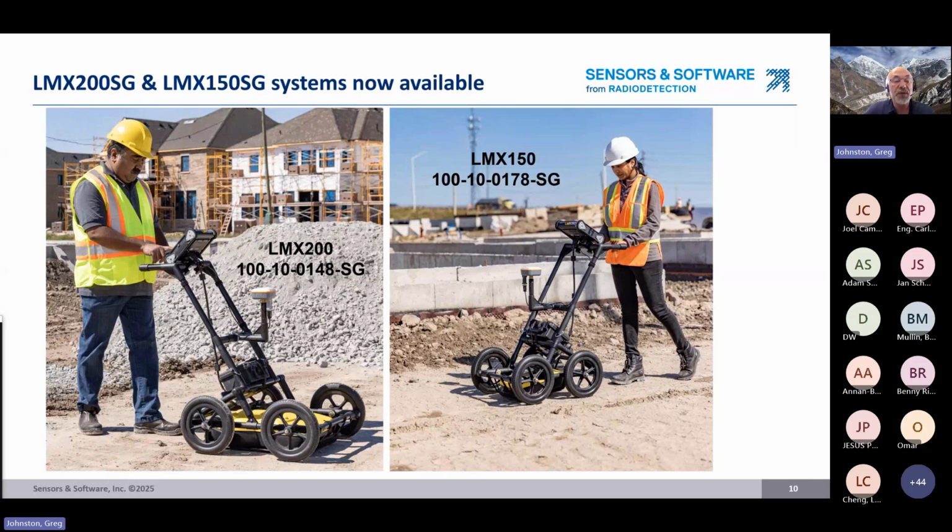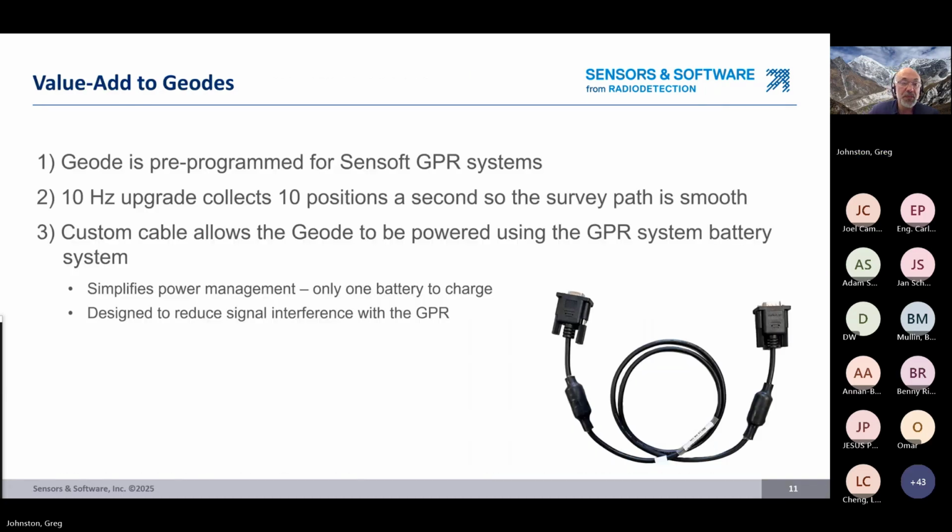But we do have a bundled system, and so we have the LMX 200 in a bundled system, and the LMX 150 in a bundled system, and that includes the base version of the Geode. And so if you're interested, the part numbers are right here, and it's our standard part number just with a -SG on the end of it.